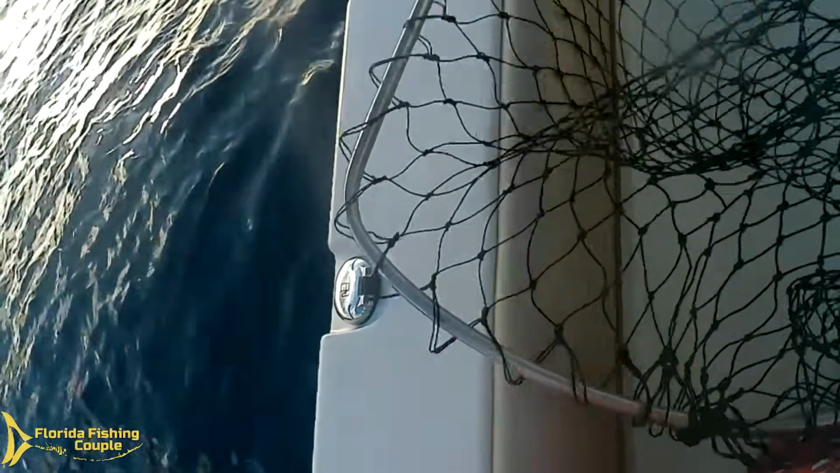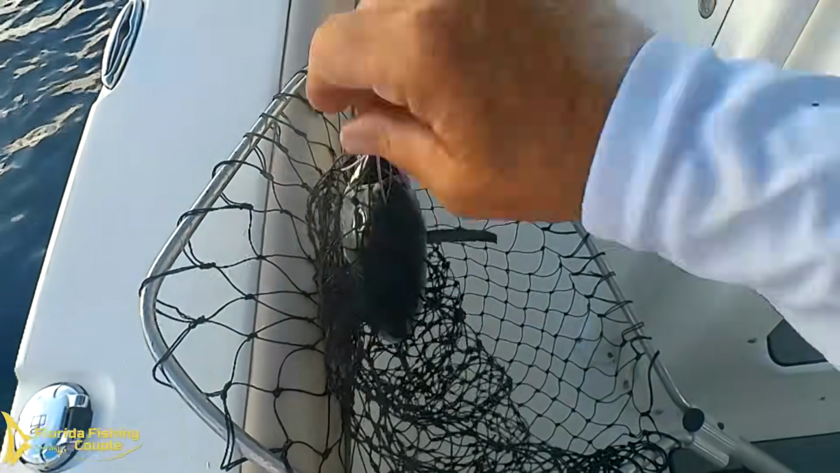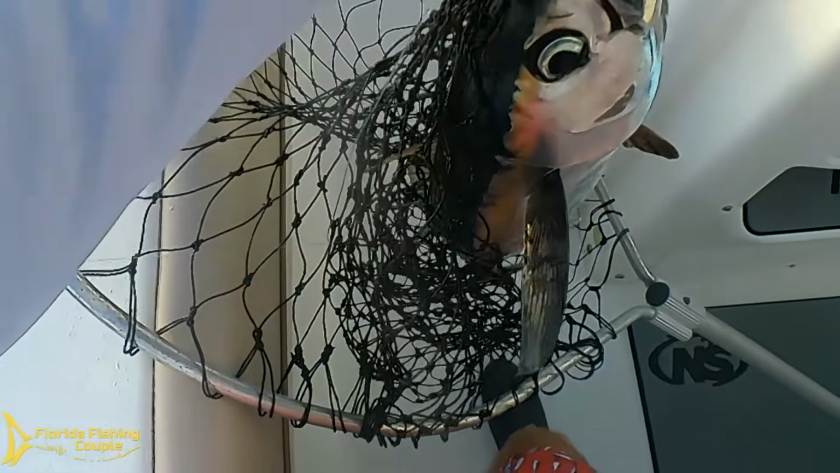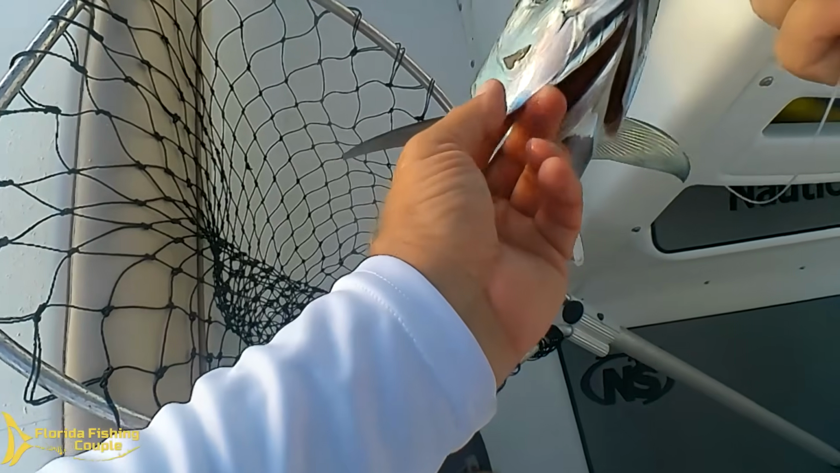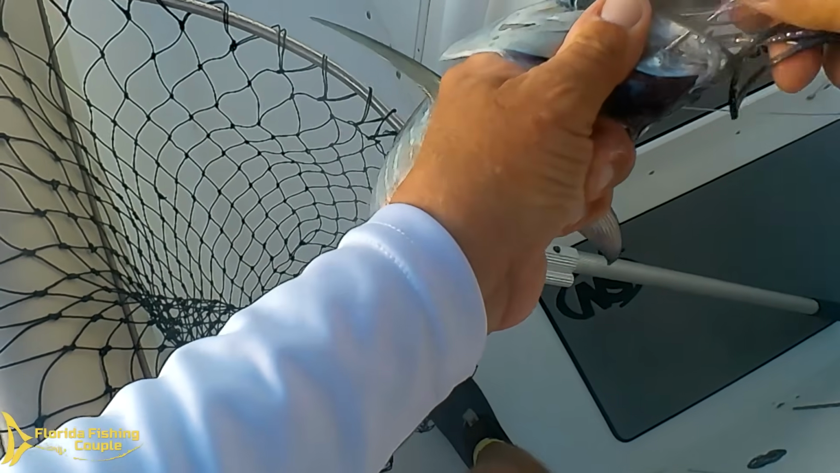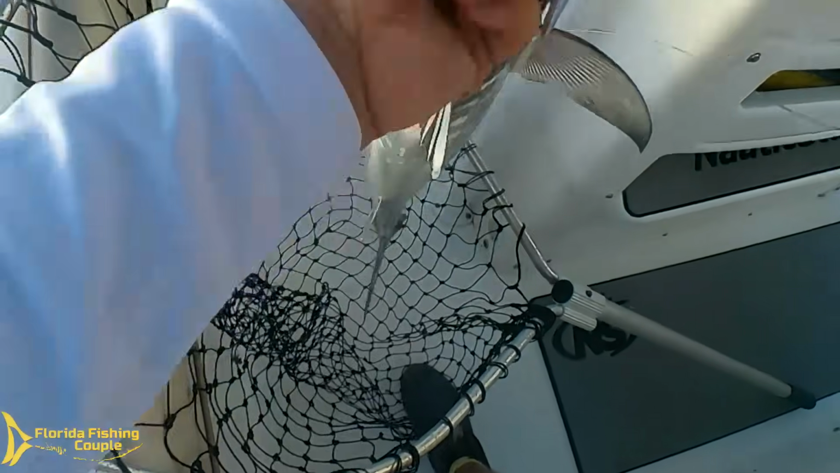All right. Very good. That makes me very happy. I don't want to take any chances with him if I used the net. Do not want to take any chances with this guy at all. Got him right in the corner there on the lip, with the feather, of course. We're not allowed this guy.